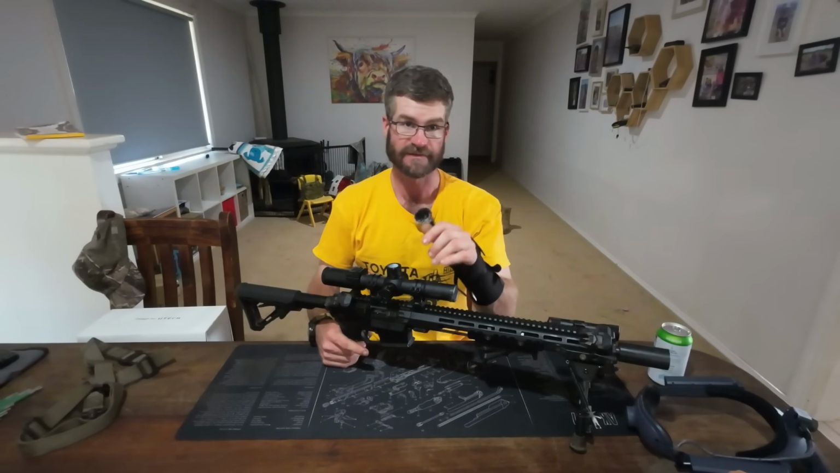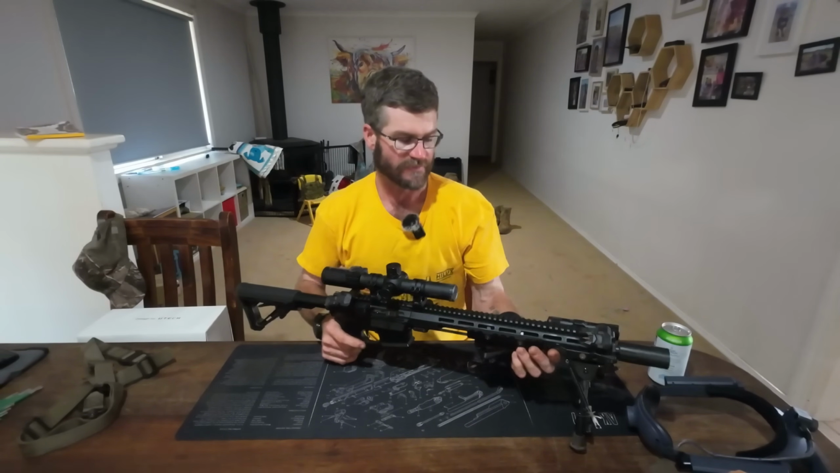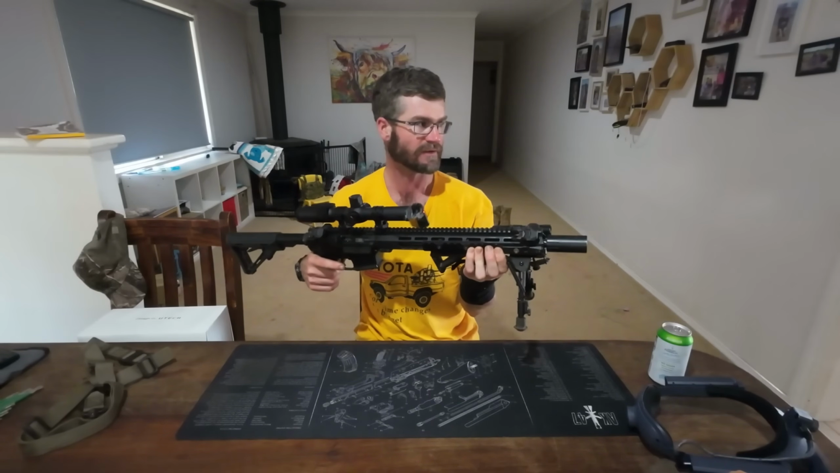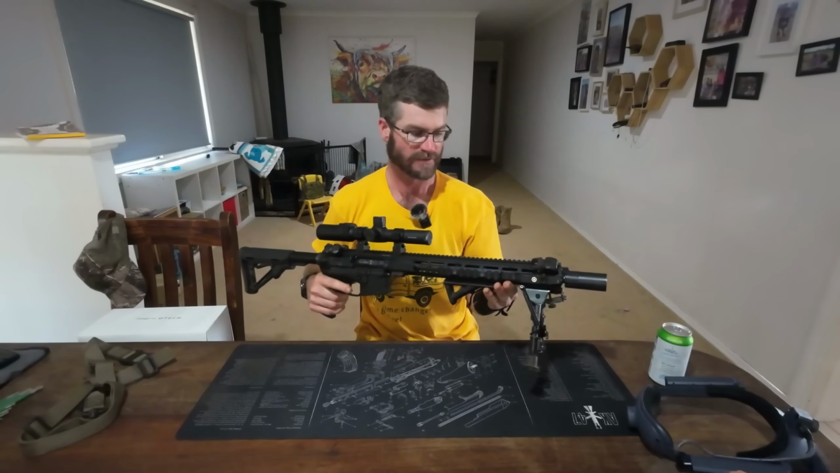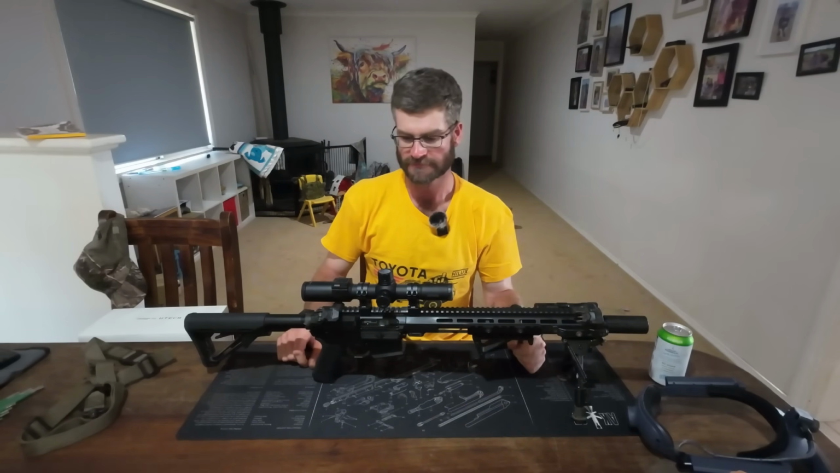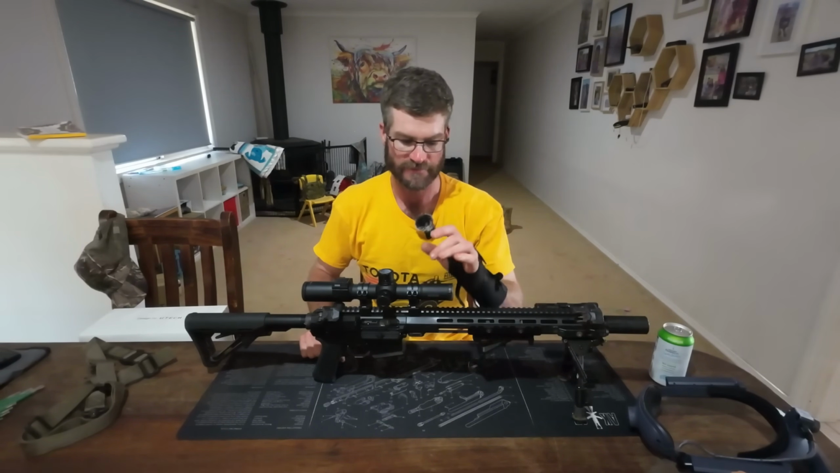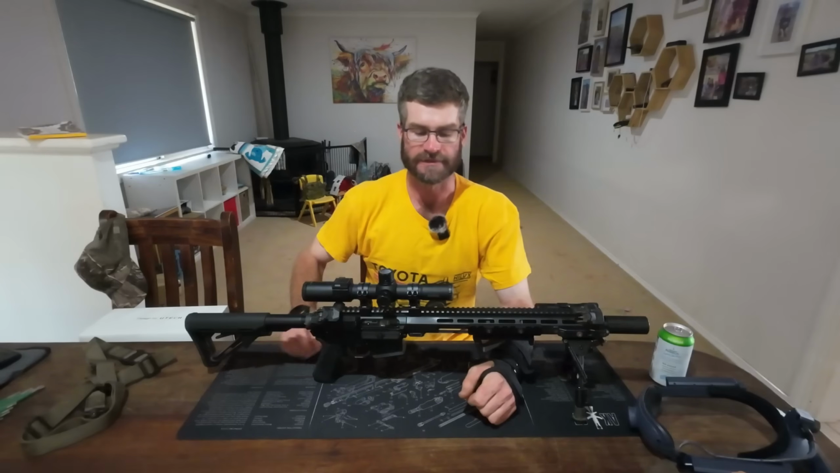And what I found is these things can handle the heat. We have got on the side here a CV Life laser designator, green dot. And then on the other side, I've got an IR illuminator so that we can see better in the dark. Right, let's go drop some rounds down range, get a hitting point, and go for a walk down a creek line and see who is about.